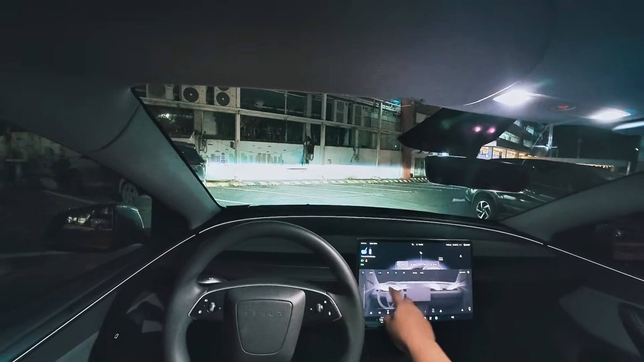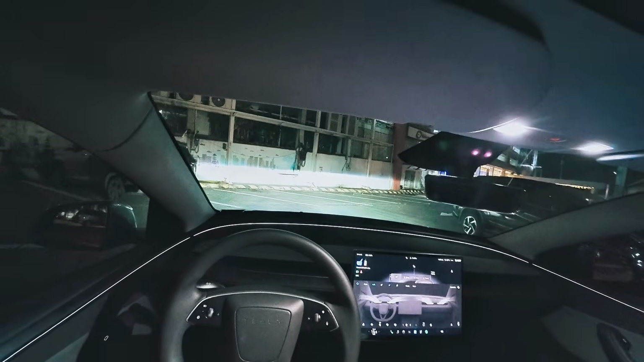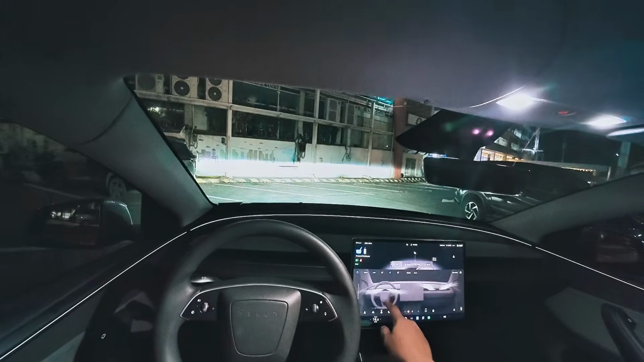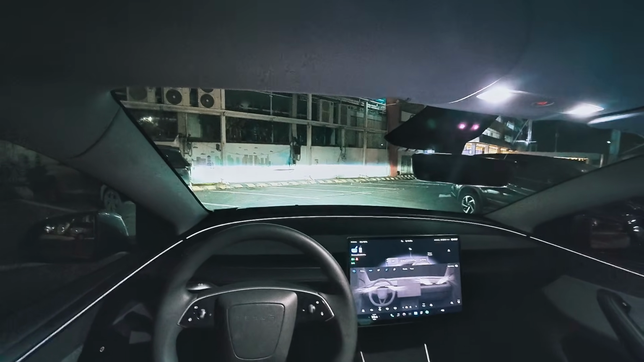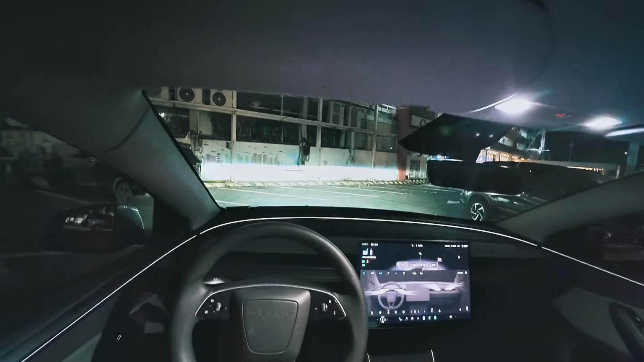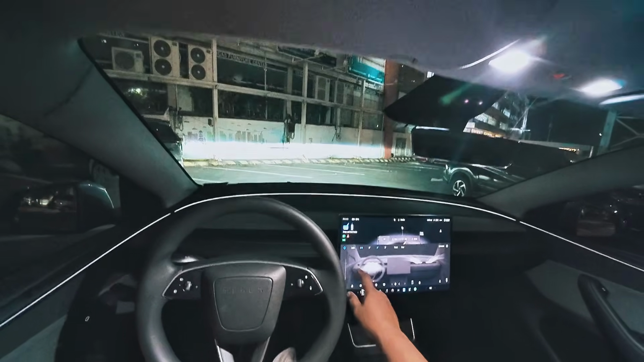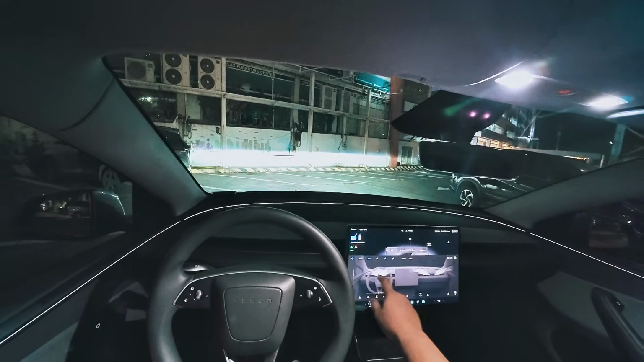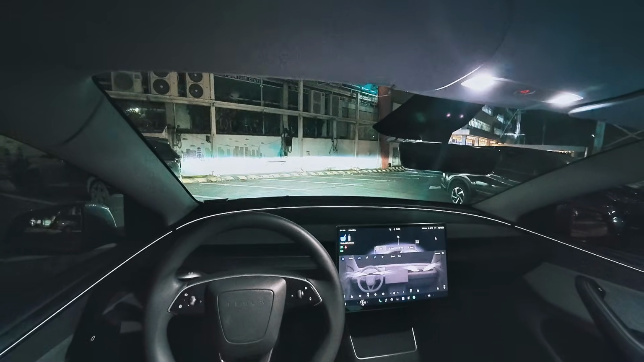They've made this probably the norm already, and especially when you see it in modern Chinese cars and even some traditional brands. They started to implement this because of how minimal it looks on the outside. And I think of all of the cars that we reviewed, Tesla has probably got the most refined ones, as you will see later on.